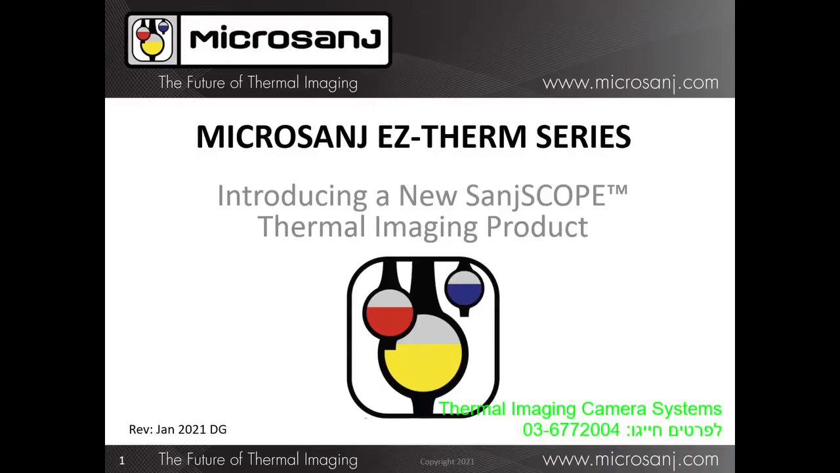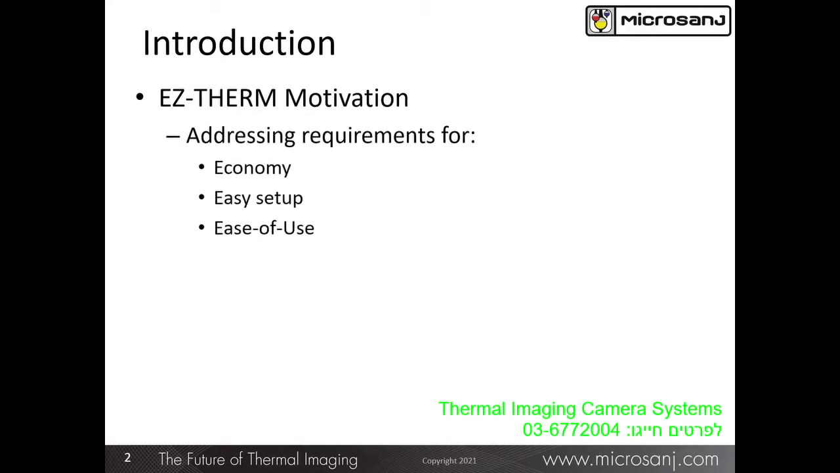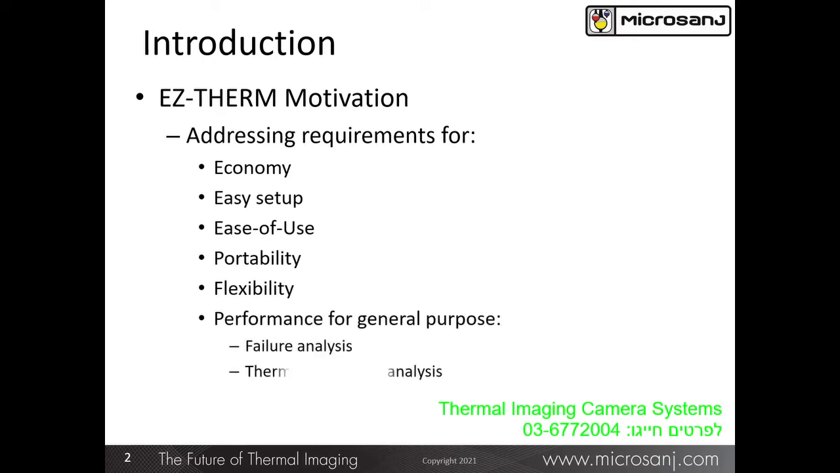In this presentation, we will provide a description of our newest thermal imaging product, the EasyTherm series. After many discussions with interested parties, we concluded that a thermal imaging system with these requirements is what the market is currently looking for. First of all, it had to be a cost-effective solution.